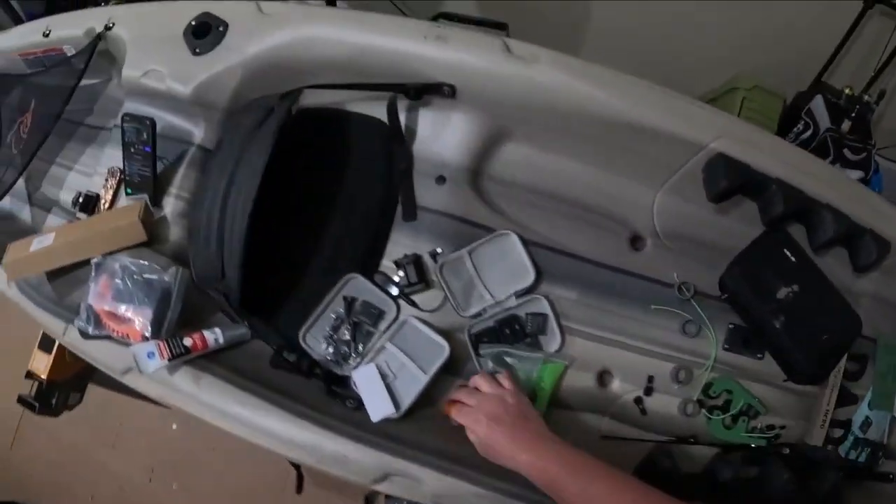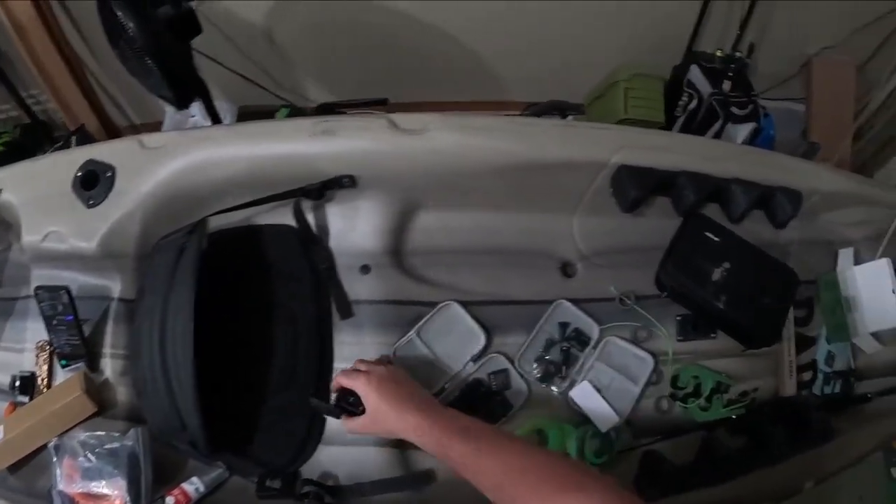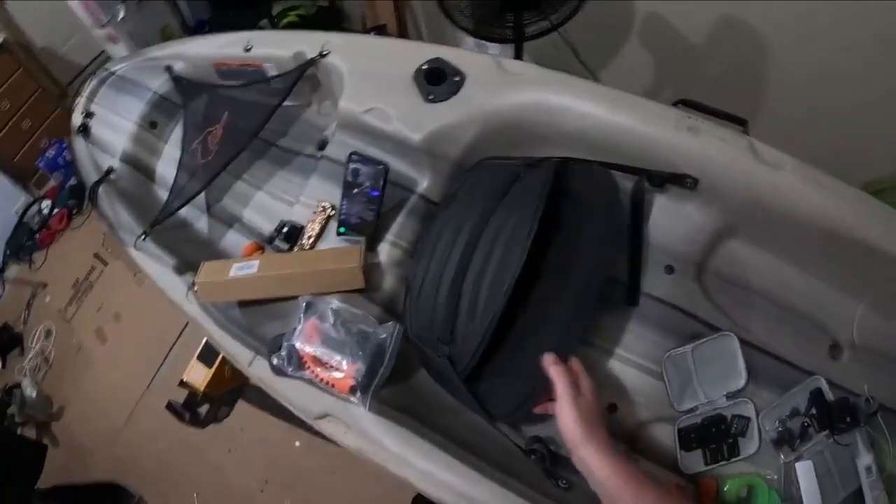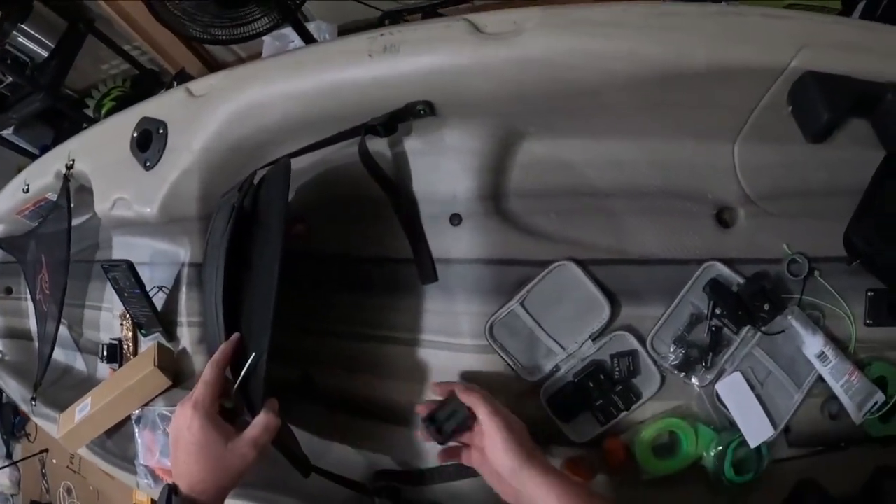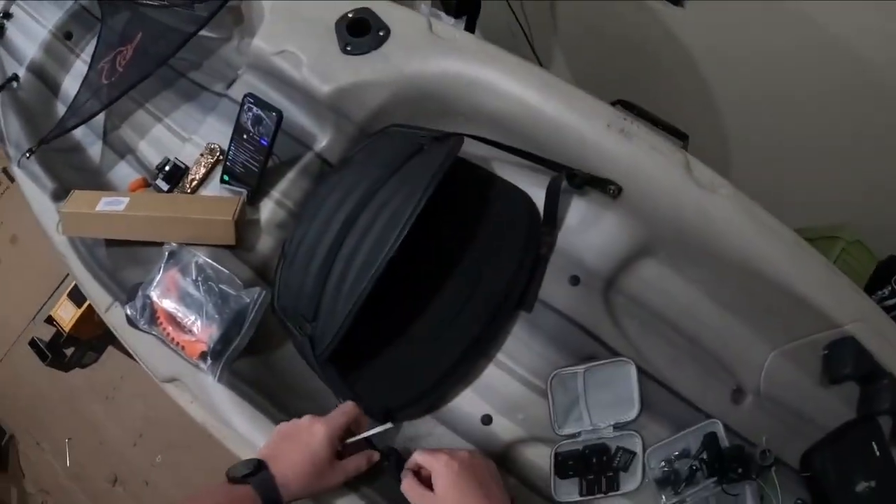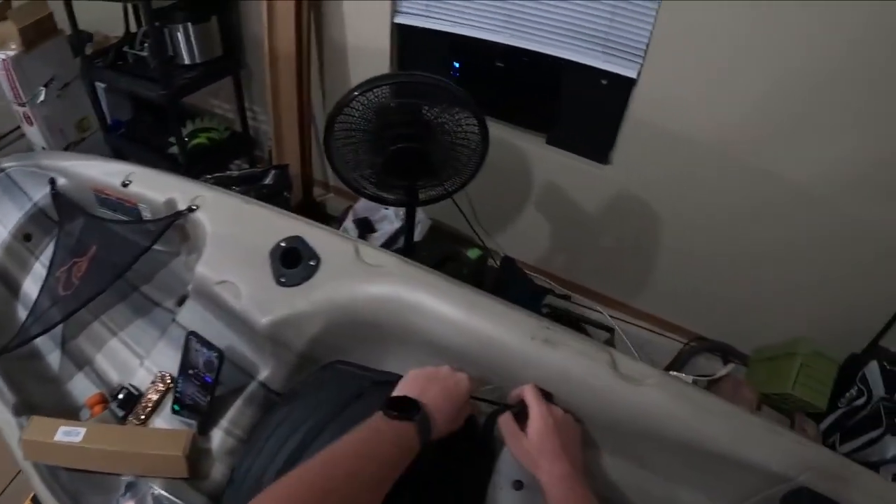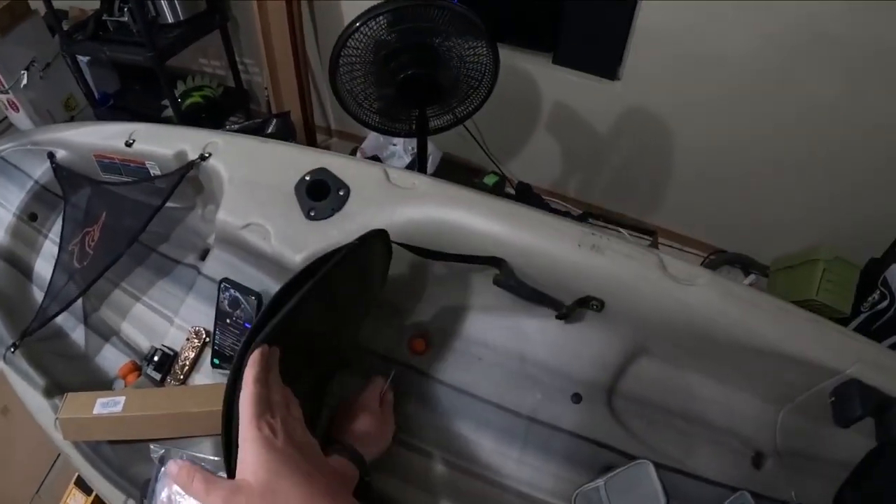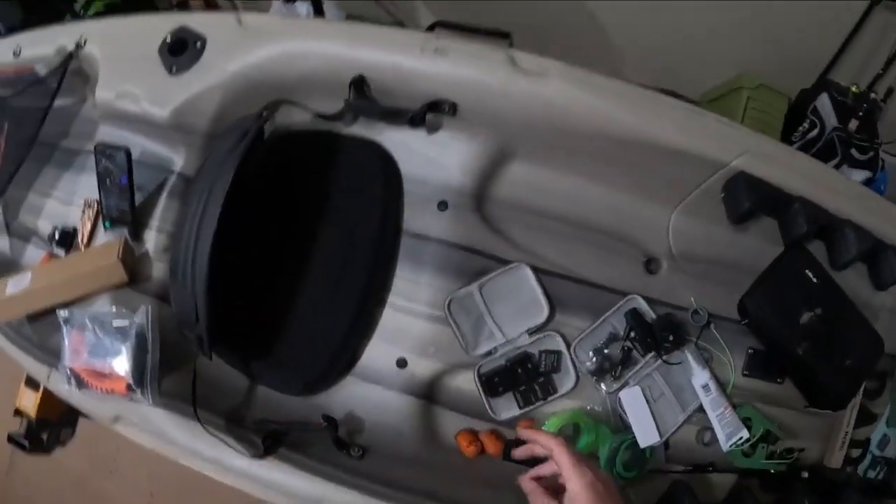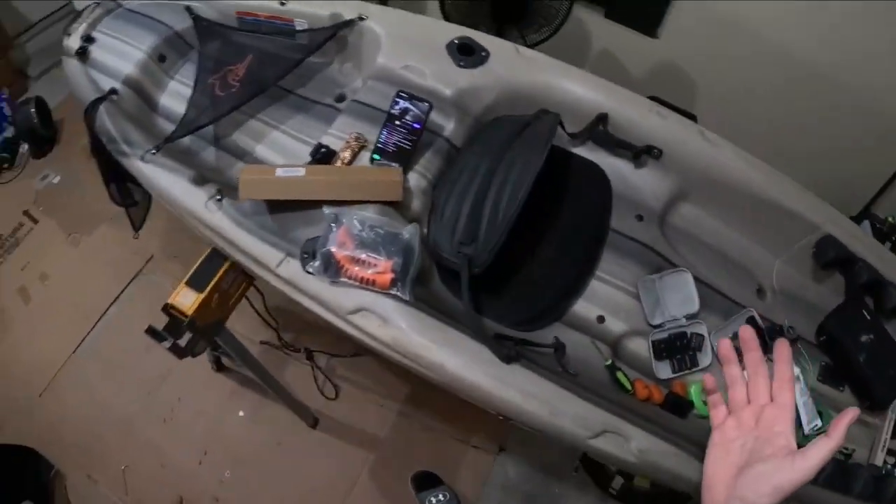I'm missing a plug there. Huh, I didn't know that. The only time I've ever fallen out of this thing, I was in a river and went through some rapids, and the rapids killed me.